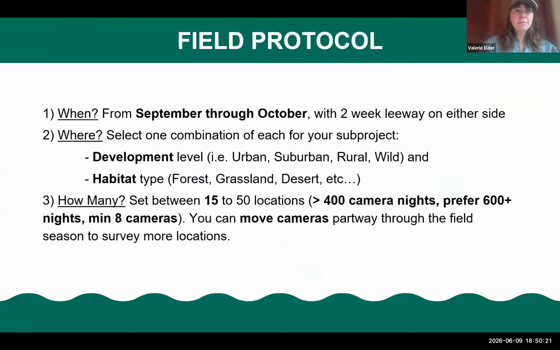Here's kind of an example of what the field protocol looks like when we're working on this project. You'll sign up, and I have the website listed later in this presentation. The project happens September through October with a 2-week leeway on either side. And so that's the data collection period. I keep our cameras up year-round on our campus, but this is when we're following this protocol strictly and collecting the data with my students.